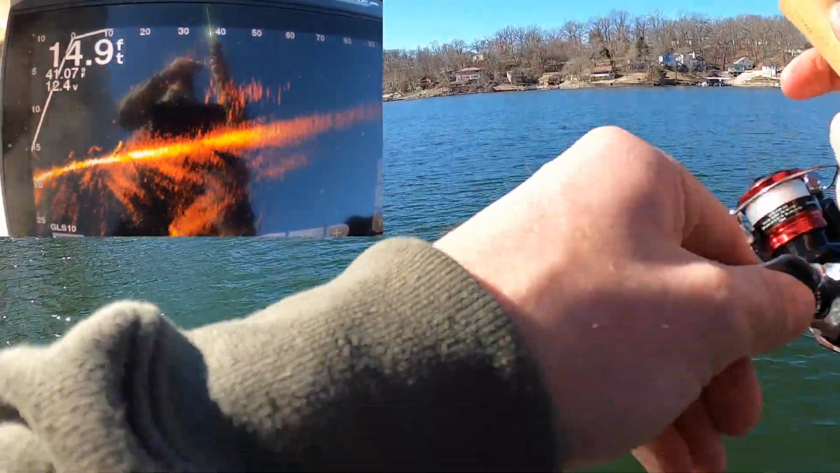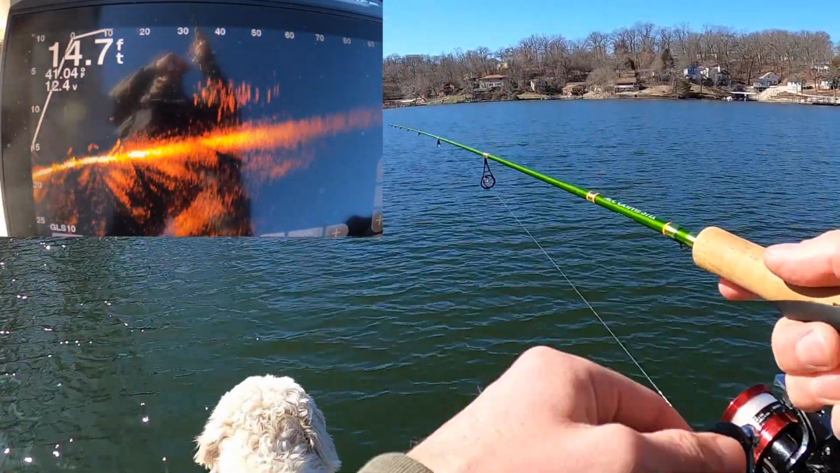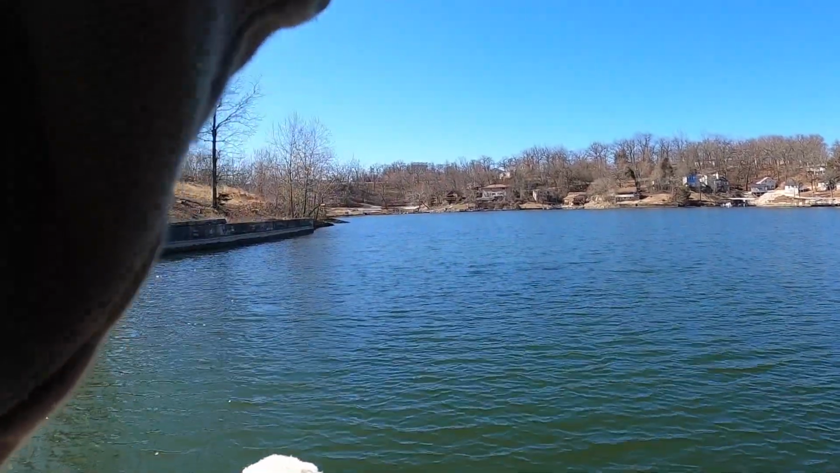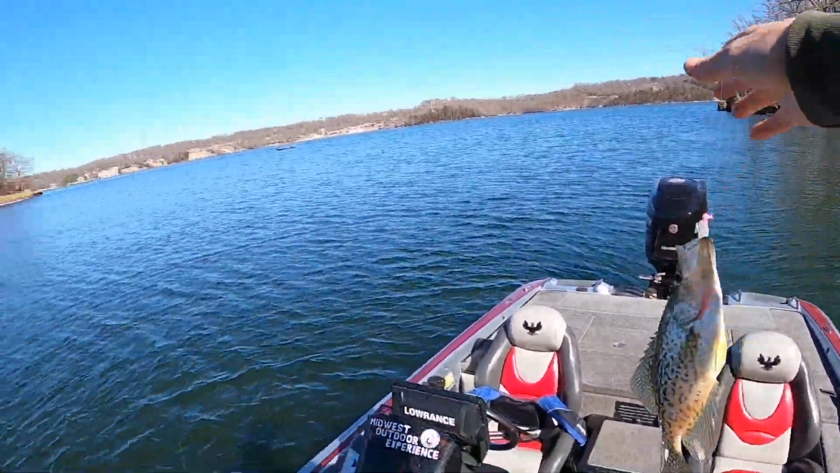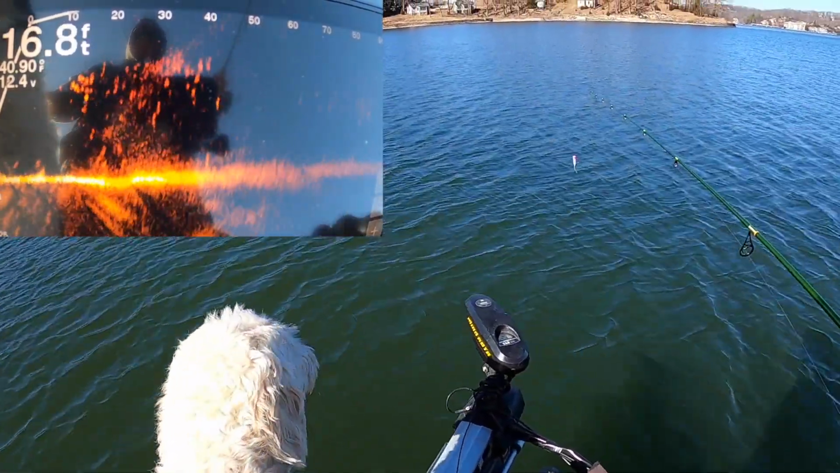And then I just like to do a sweeping hook set with like a reel. I don't do like a sharp hook set or nothing, just like a pull and reel, just like that, and you'll get them every time. Alright, so I could probably sit there and catch my limit off those fish.